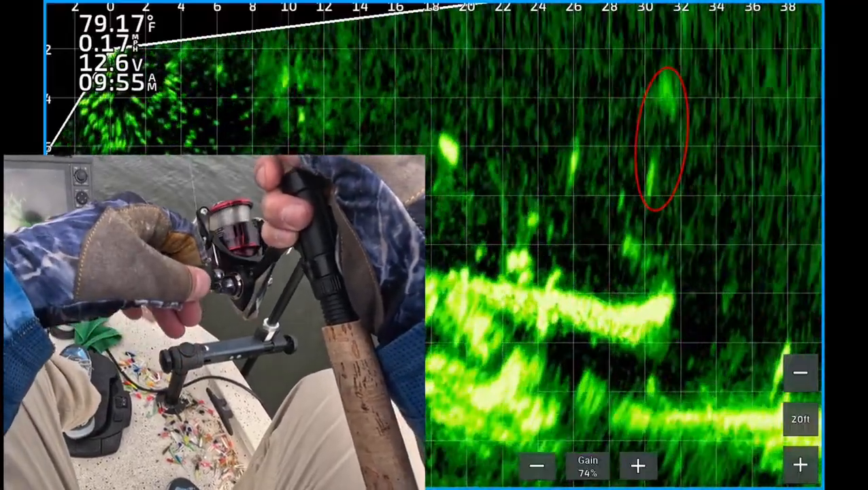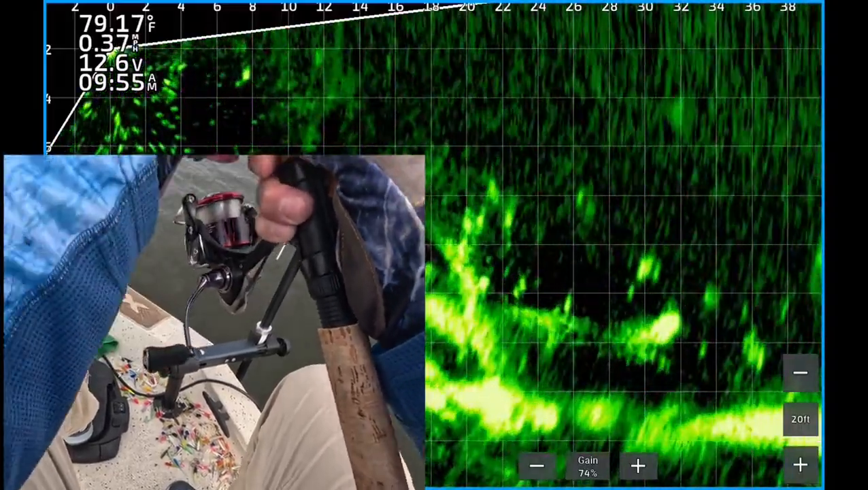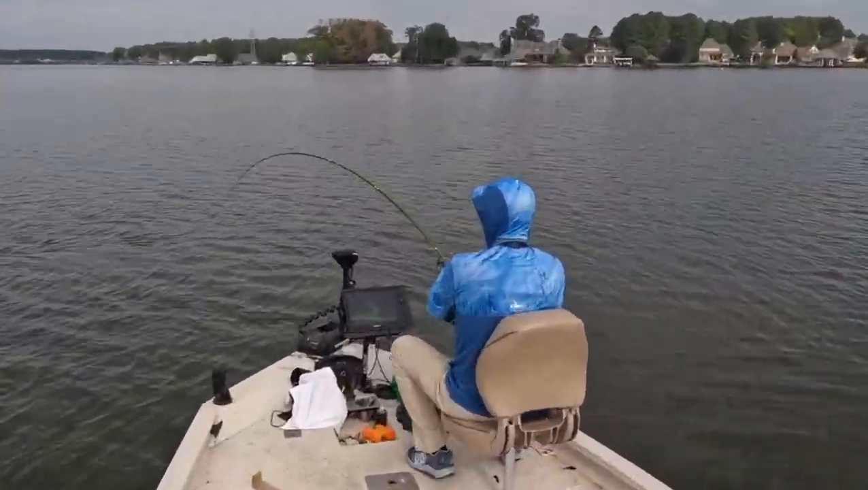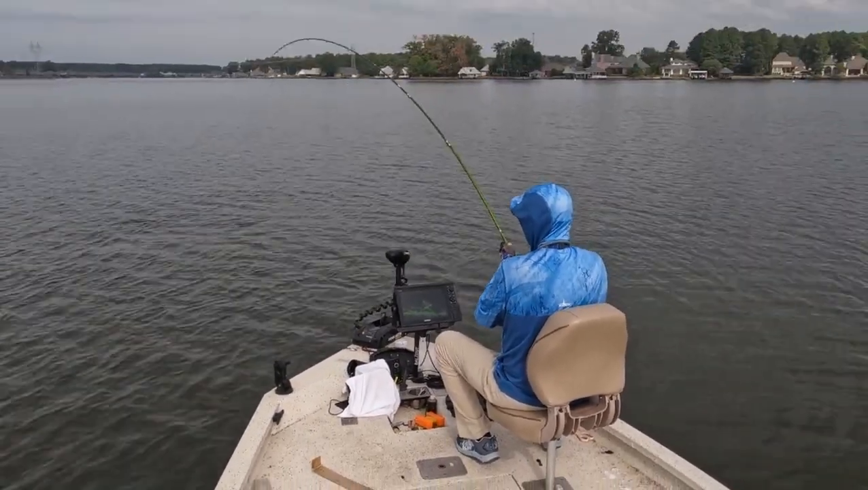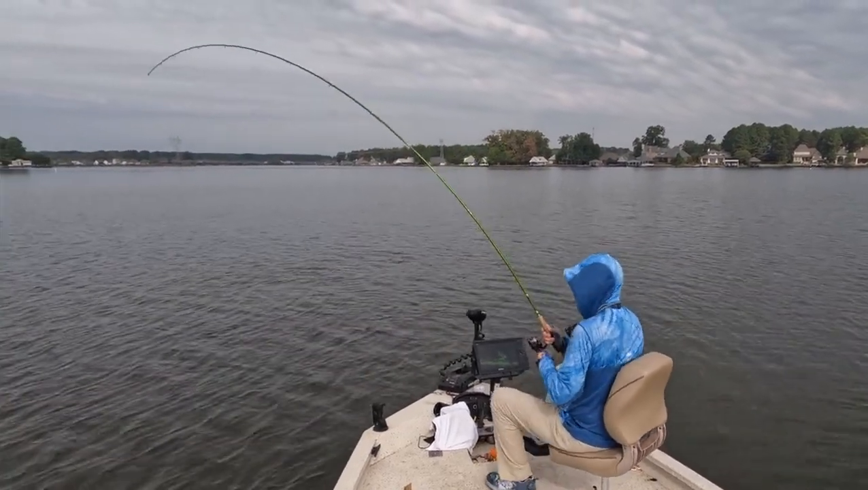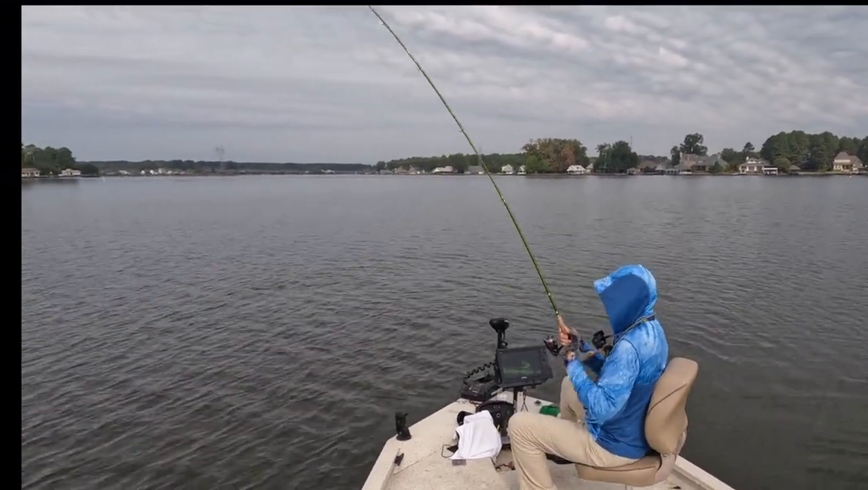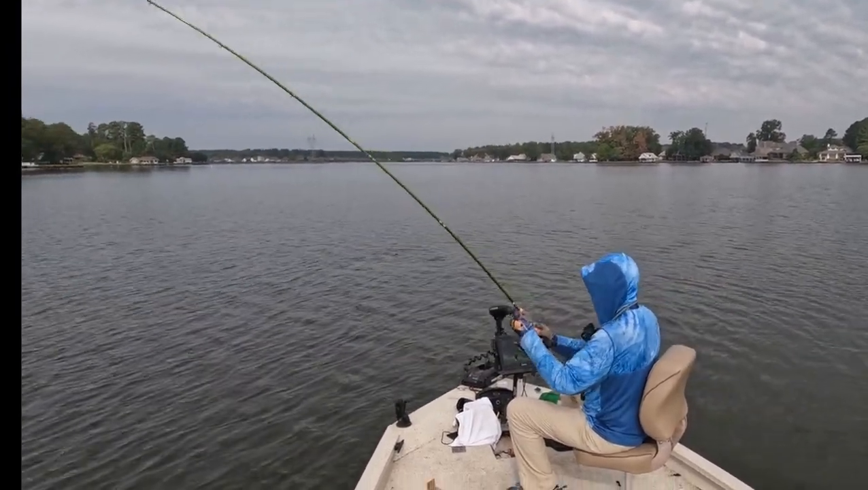There you see the jig about 30 feet from the boat dropping down. That circled fish is something looks kind of big. Boom, he just hit it. Unfortunately, it's not a crappie, but it's fun to catch. Catfish. It's 955.